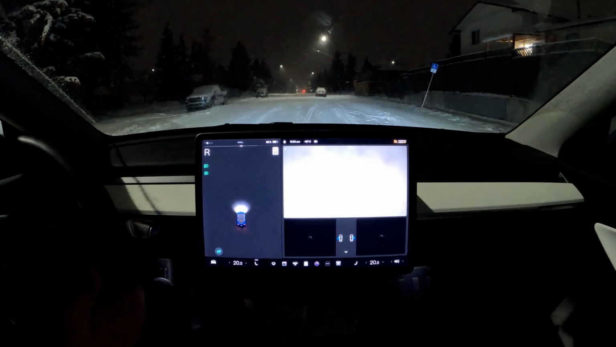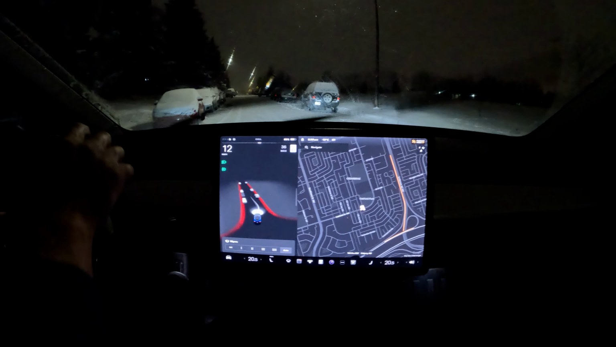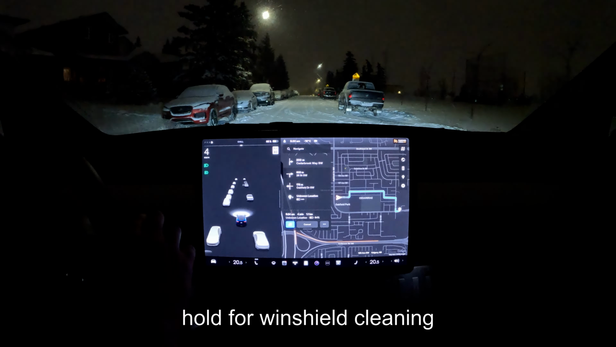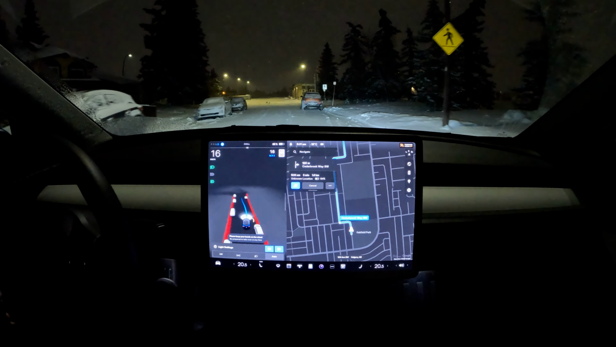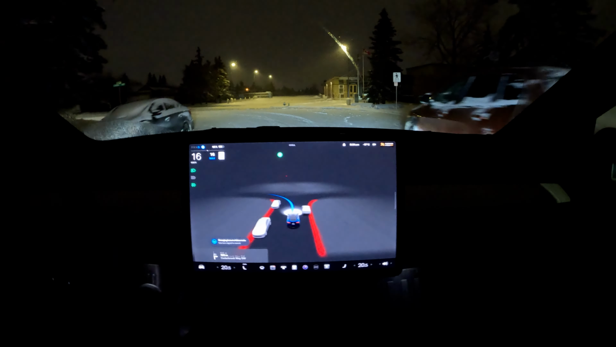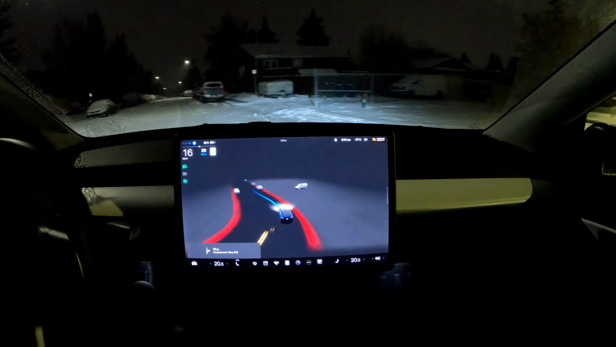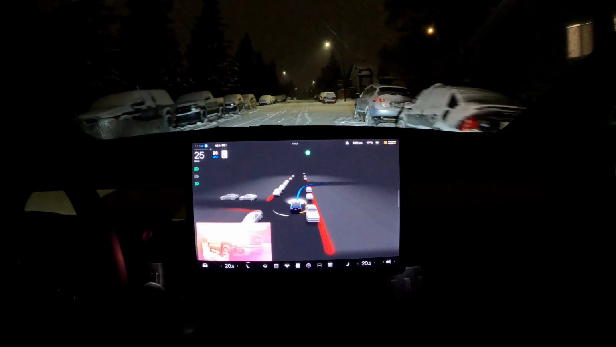So I'm going to just reverse over here because I want to go through that pathway. So here we go. It was giving me the full self-driving unavailable due to poor visibility or poor conditions. It widens up for this turn, not too bad. It thinks that the pathway over here is a yellow line, but it's not. Gets a little bit too close to that car.